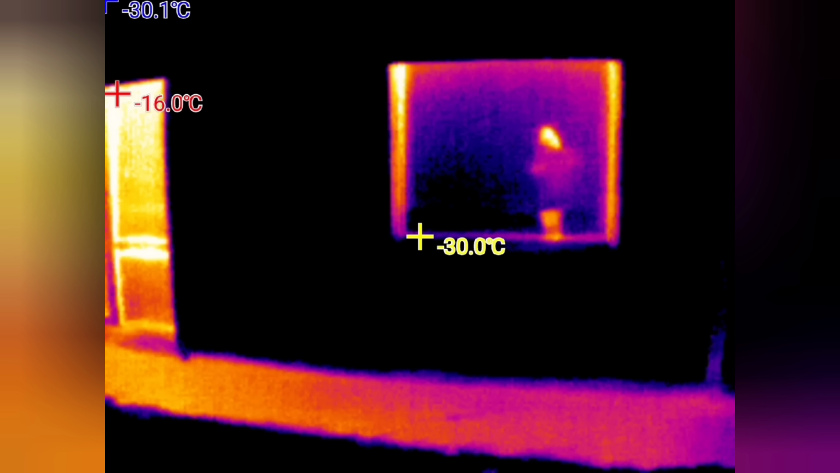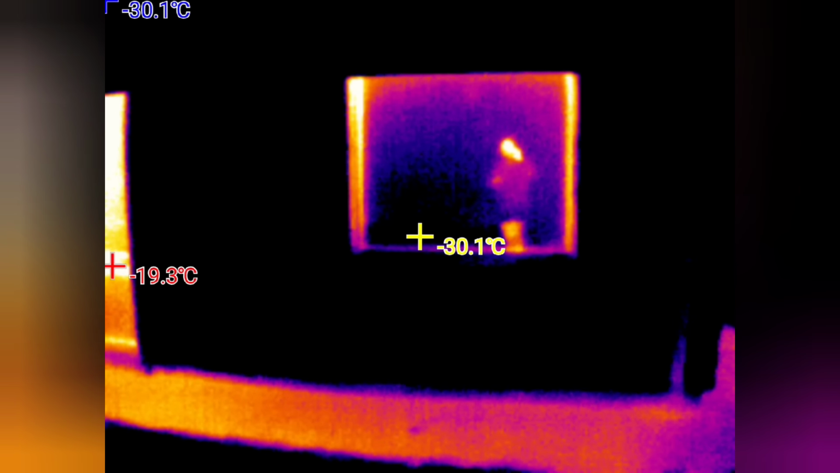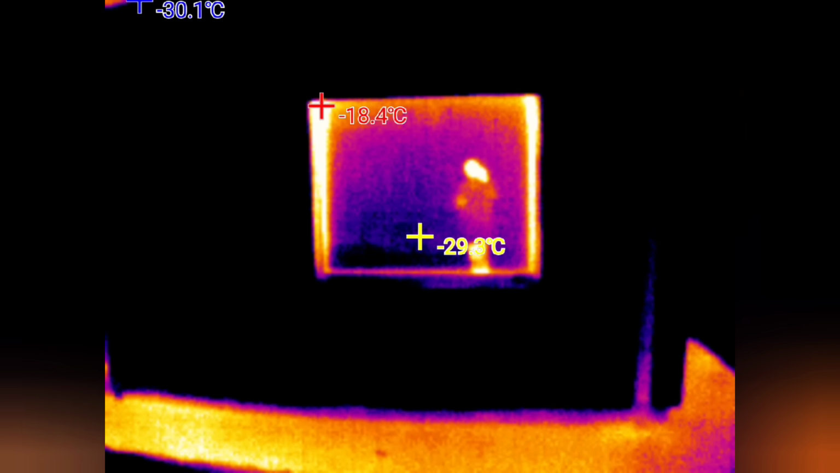Look right here, you see, I am just standing and filming, and you can clearly observe how my own thermal signal is being reflected directly off the window glass.